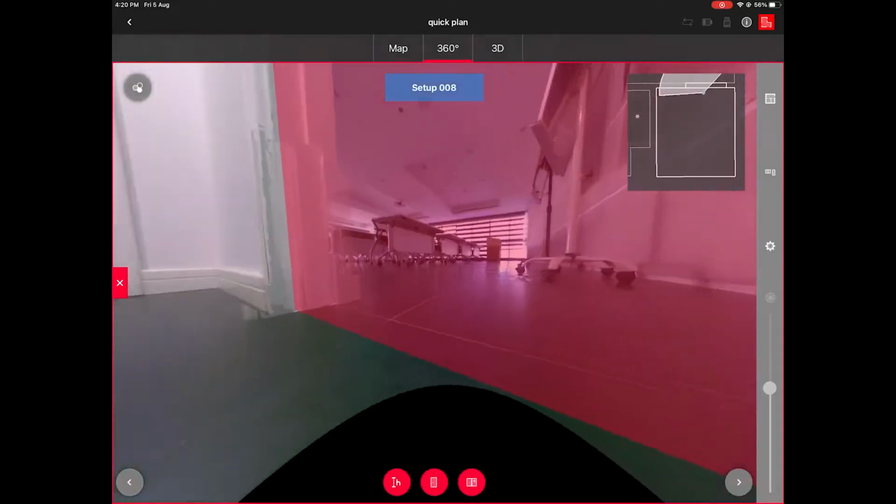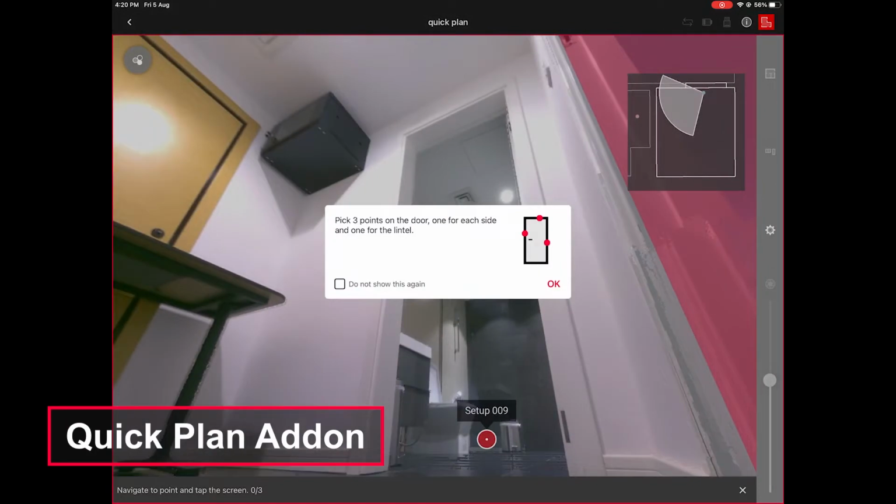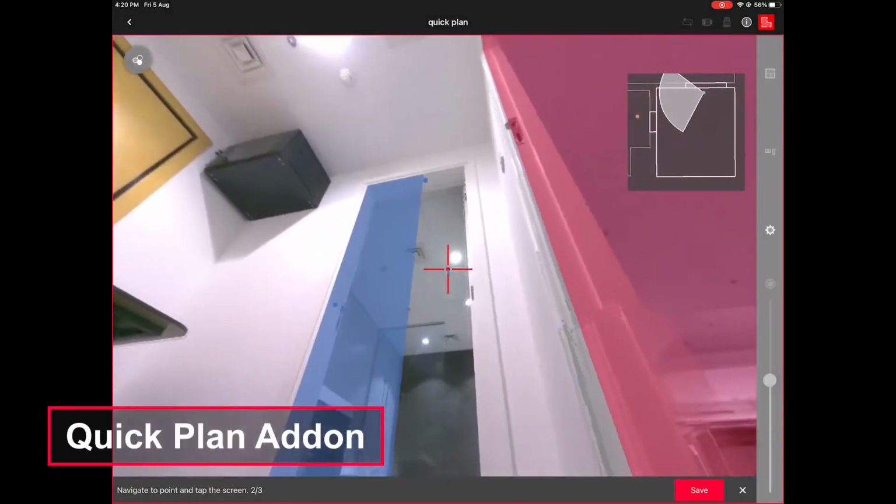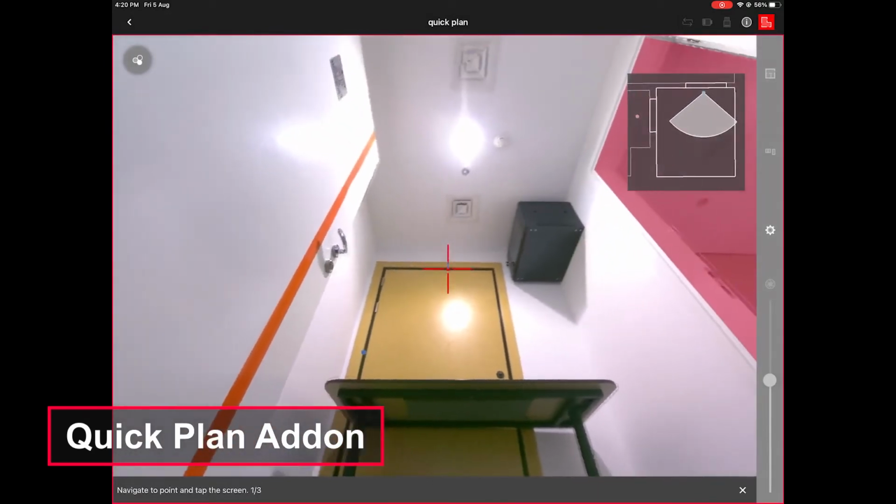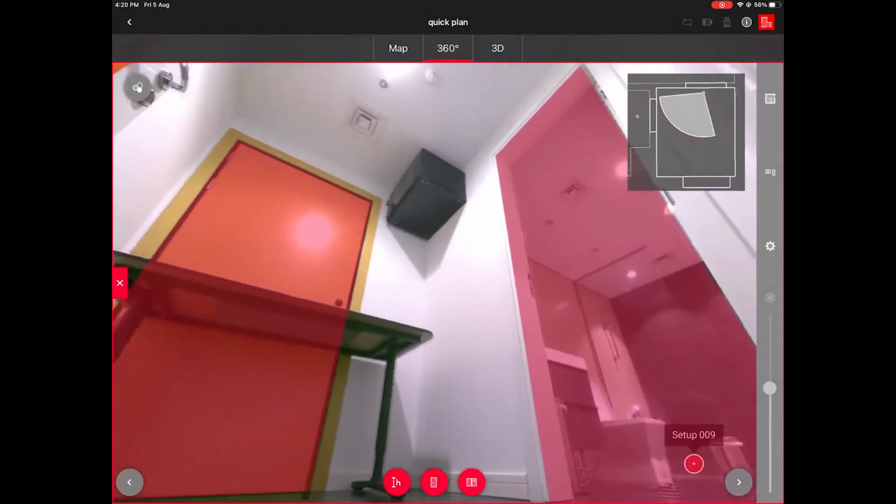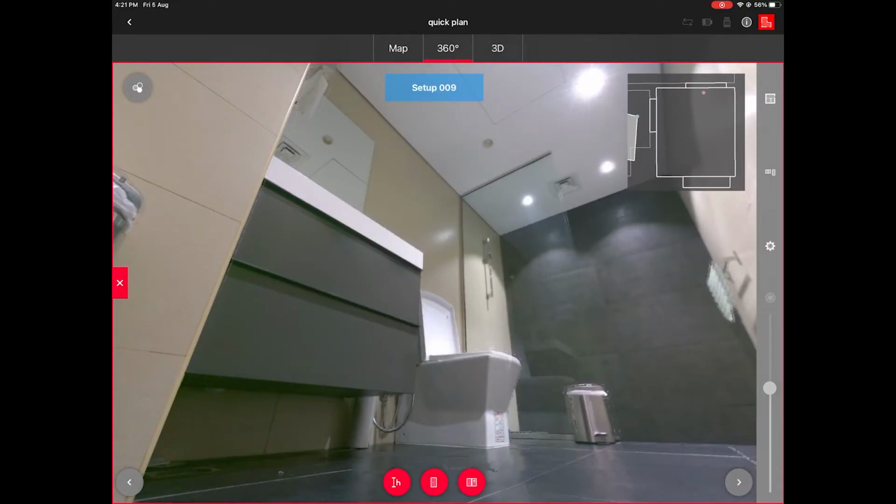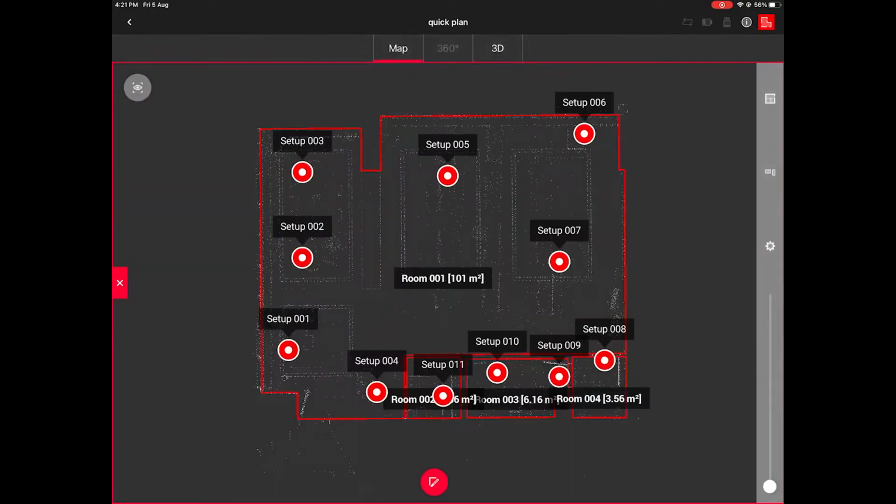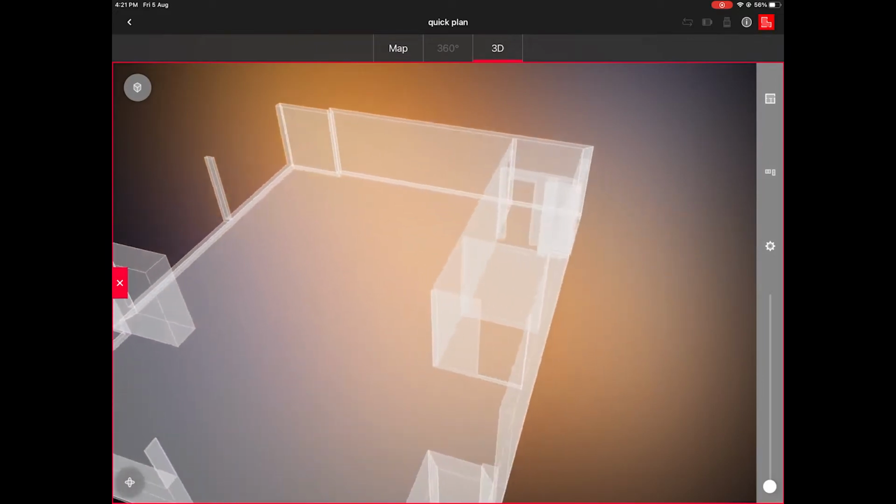QuickPlan is an optional purchased add-on that can be accessed with the Leica Cyclone Field 360 mobile device application to enhance the exciting in-field 3D reality capture workflow. It allows users to create rooms by swiping along walls within the captured data to provide immediate results from the field. Users can define doors and windows, export a 3D model and share it with project collaborators at the office, all from the tablet or smartphone.